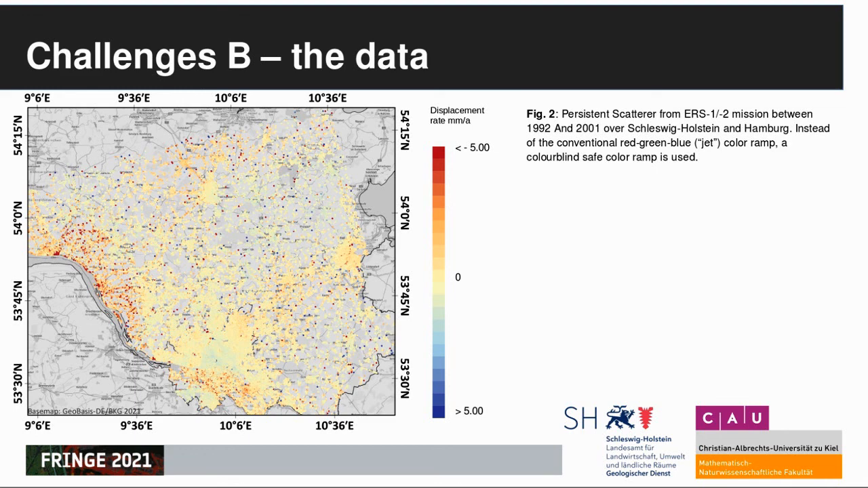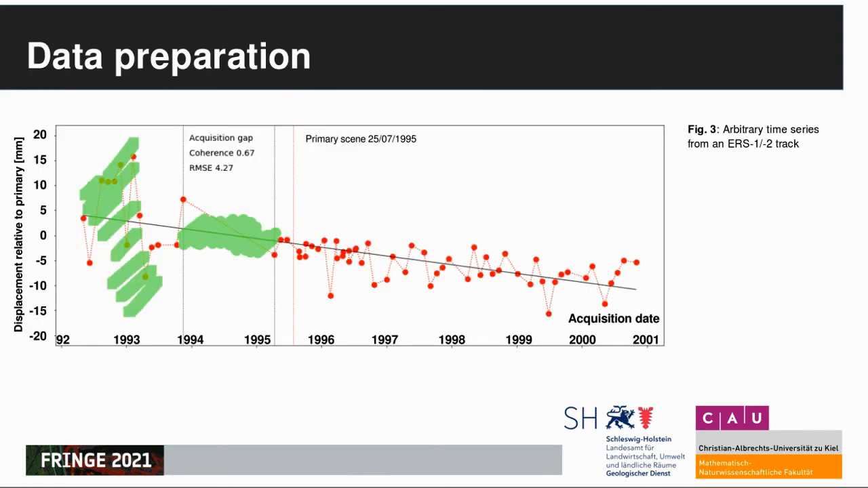But there are some serious things to consider when dealing with this data, especially when it comes to the older ERS data. Because for this region, older ERS data falls into three parts: an initial phase from 1992 to 1994, an acquisition gap until the end of 1995, and the rest. This results in often only weakly stationary data.